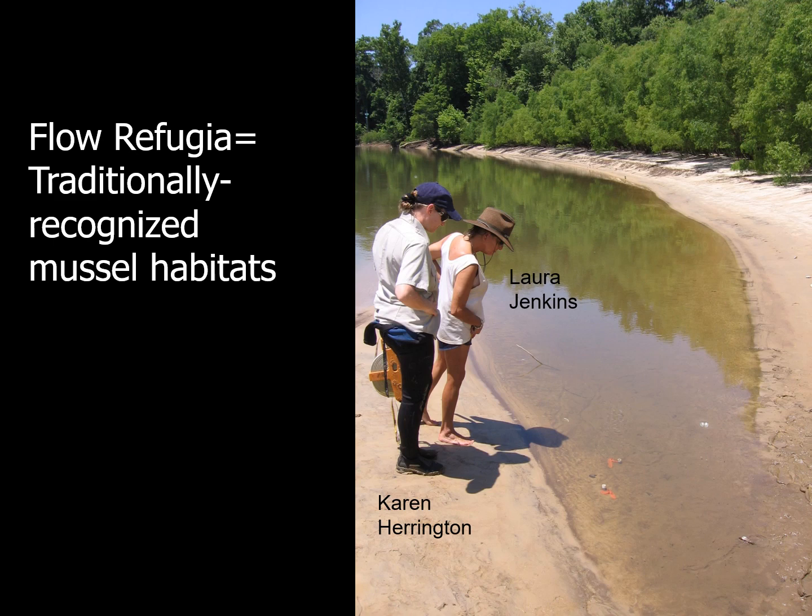These recirculation zones serve as flow refugia for fish and mussels, and were the traditionally recognized and targeted habitats for sampling freshwater mussels in the Apalachicola. The recirculation zone can be found adjacent to this bank, highlighted in red.